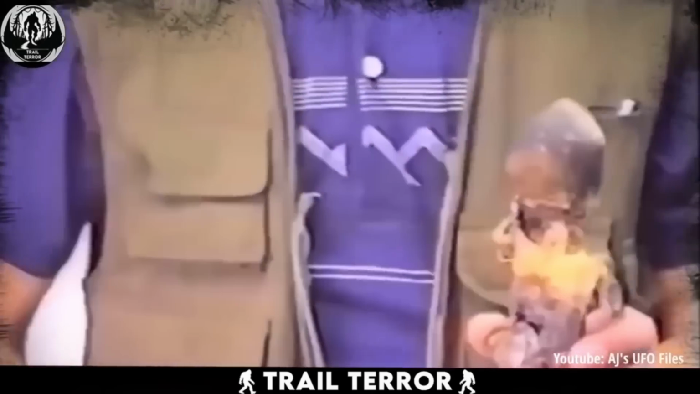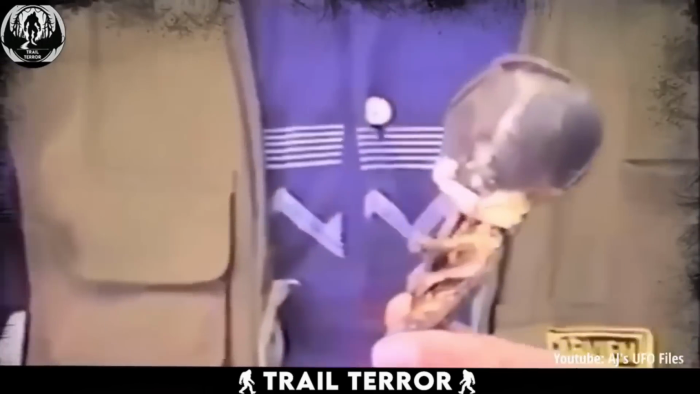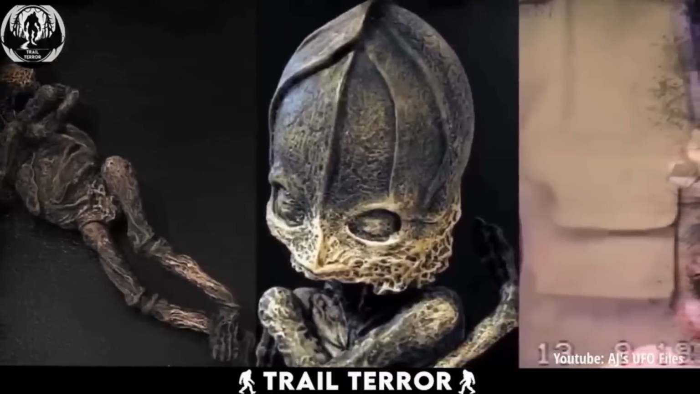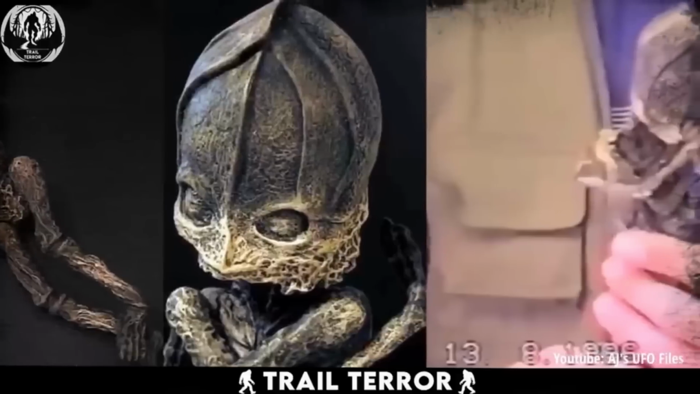What he reveals is truly out of this world, a small, skeletal creature resembling something straight out of a sci-fi movie. From its elongated, oddly patterned head to its alien-like eyes, every aspect of this creature screams extraterrestrial.